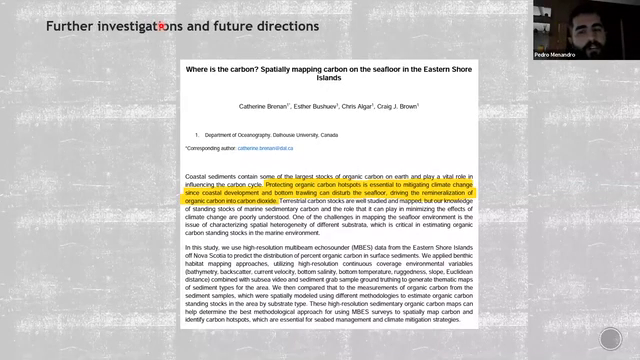Here, some future directions. One of the hot topics today is about carbon storage and blue carbon. And there are a few studies starting this investigation, trying to relate the backscatter with carbon content. And here I just put an example of a conference abstract, trying to relate the organic carbon with backscatter.